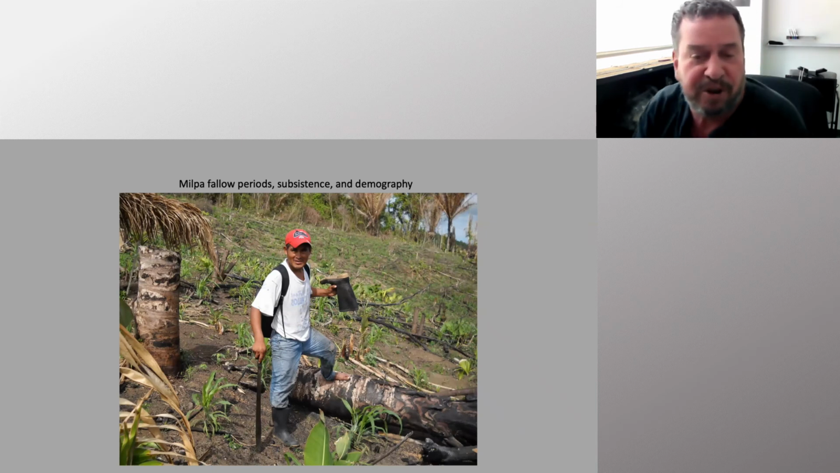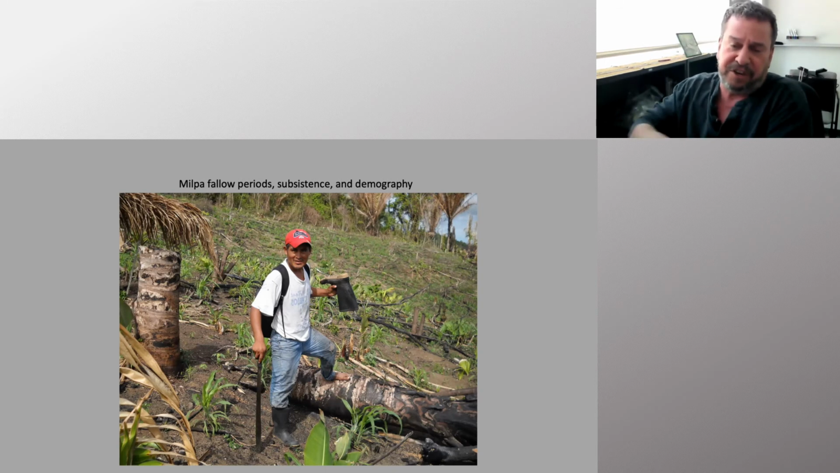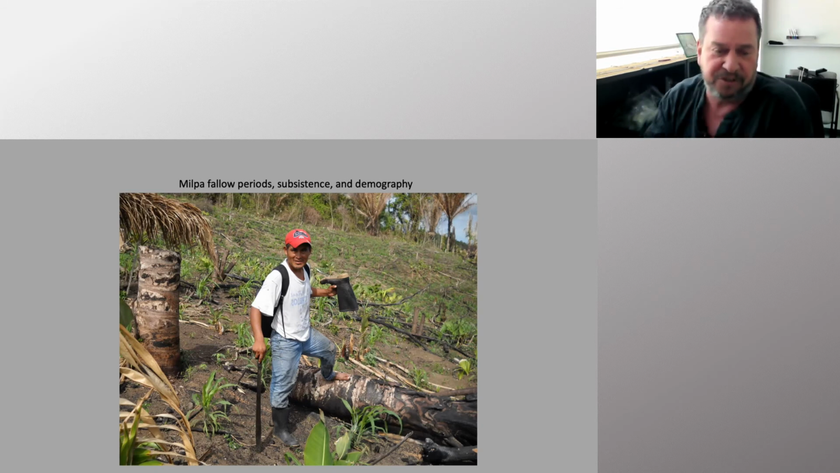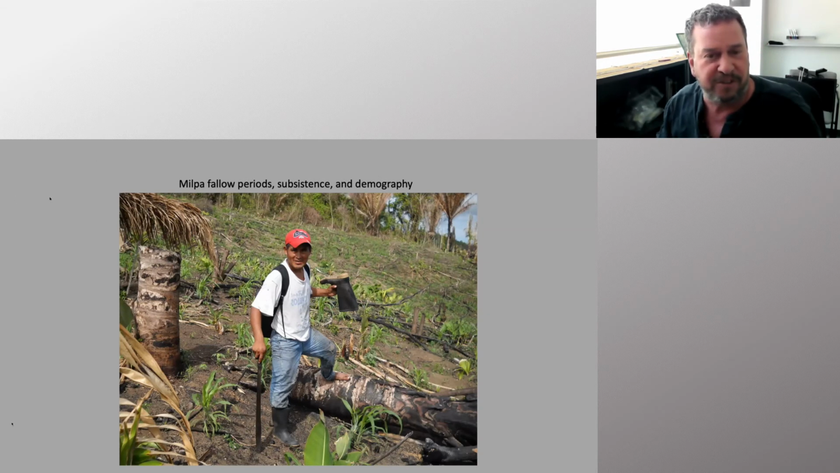The second thing we were looking at in this area was understanding fallow period subsistence and demography in the ancient city by using the historical ecology of the people living in Santa Cruz today. This image really shows the extent of modern technology that's been applied to agriculture as of about 2011 in the village, and that modern technology consists of a machete and a pair of rubber boots. Those are the only real changes that have occurred in maize farming since the classic period.